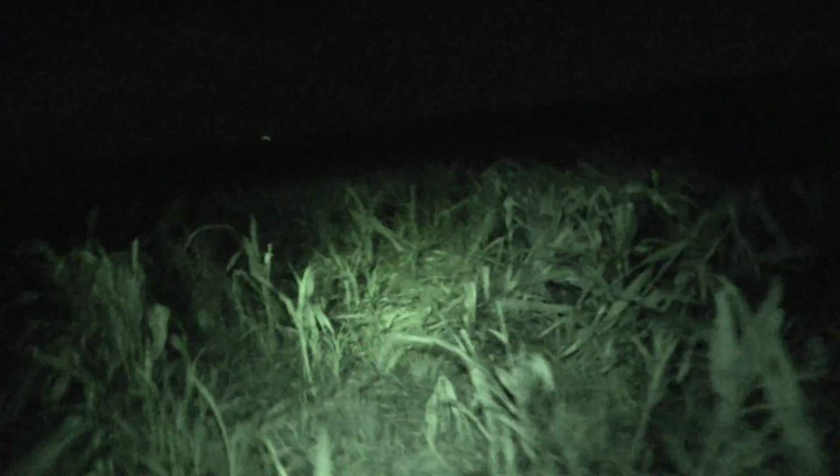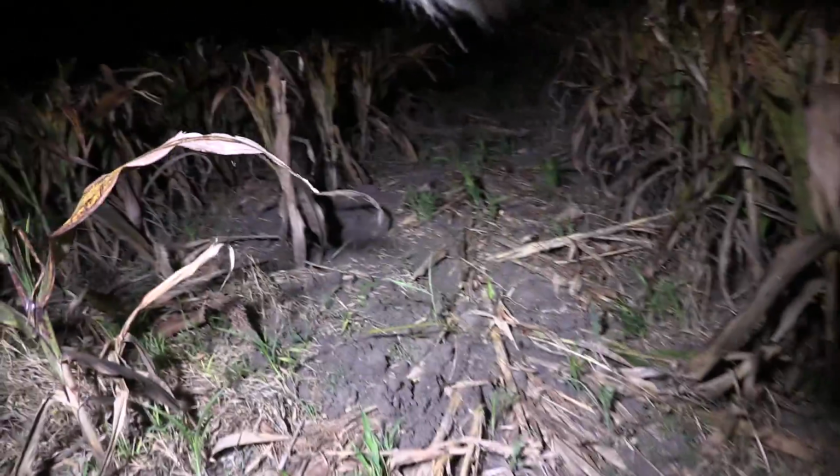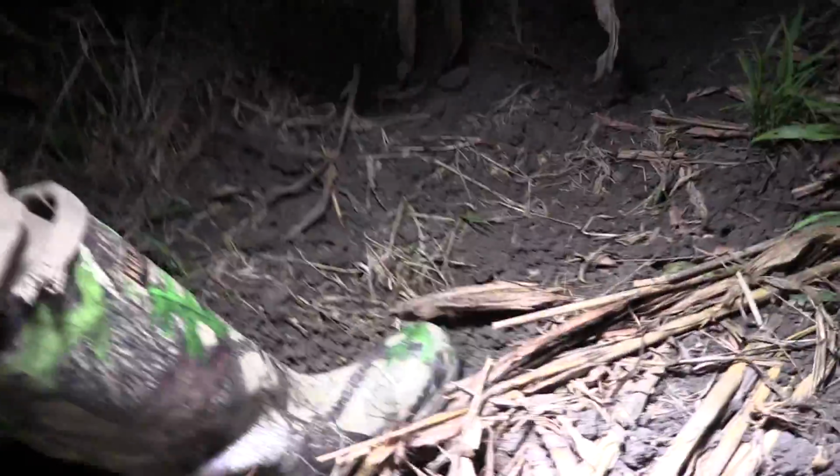This crop has not been harvested yet, and they have pretty much destroyed it. Here's what they're doing. I can't tell when you're just looking at it from this perspective, but they're out here. That's a size 11.5 boot, and that hole just, actually these are size 11. They didn't make 11.5.